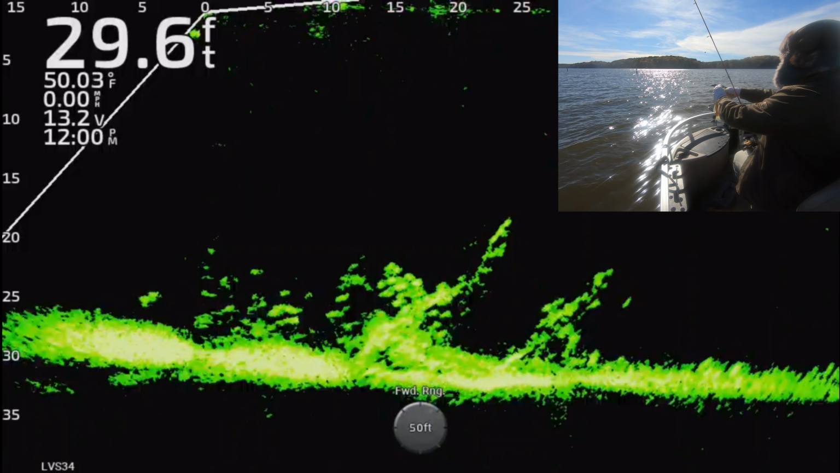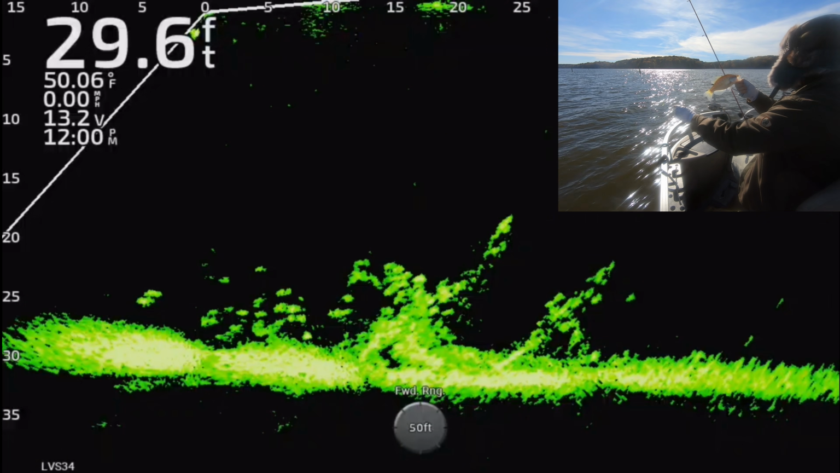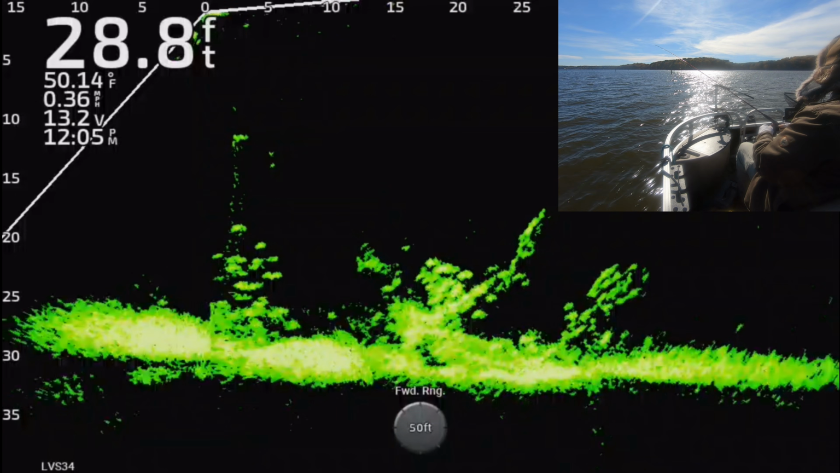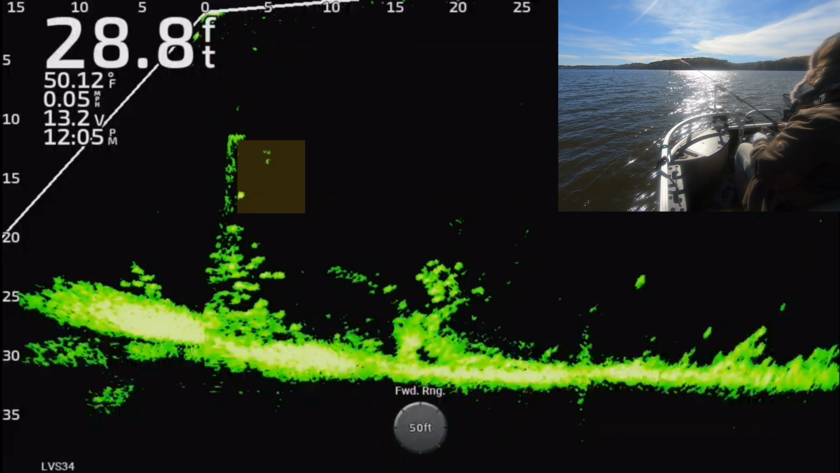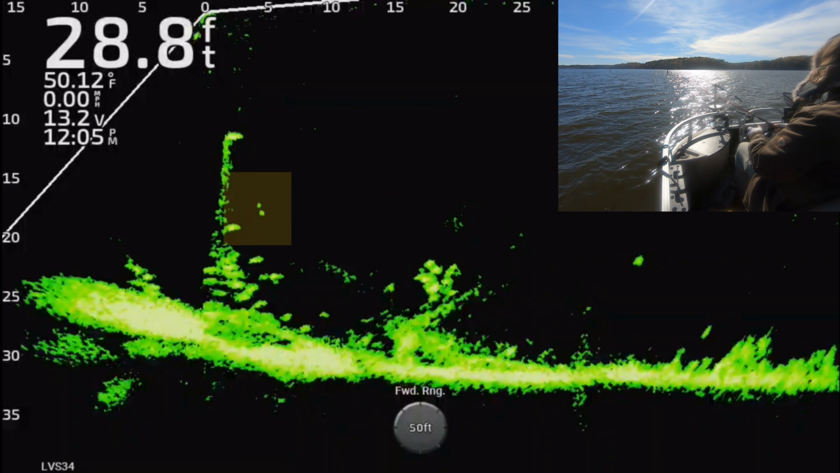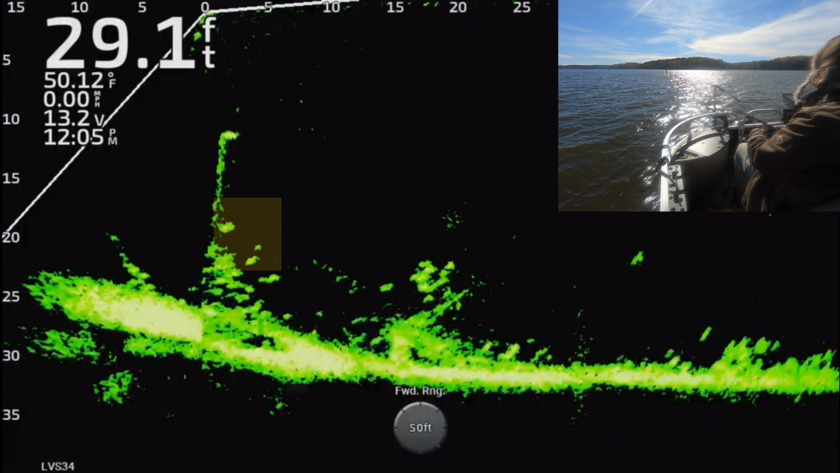I did have to change lures. That's a good one. Lures a few times. So normally I tell you guys I stick with the bigger paddle tails. That wasn't working today. I had to size down to like a 1-inch curly tail.